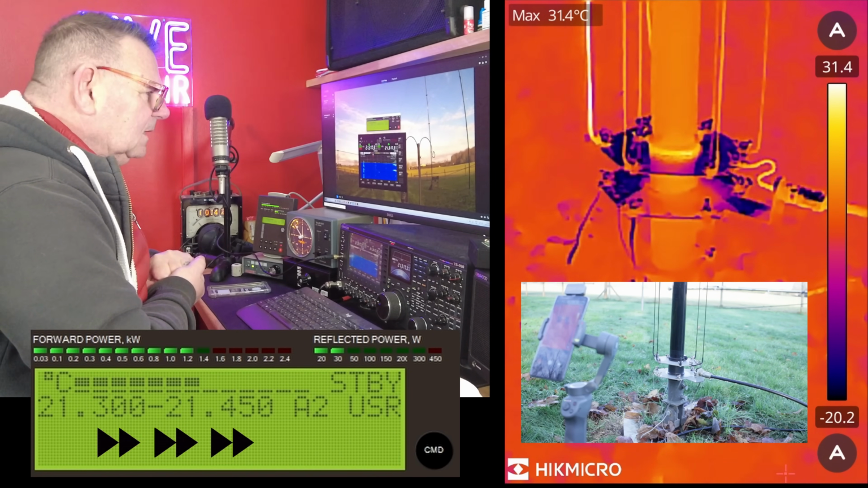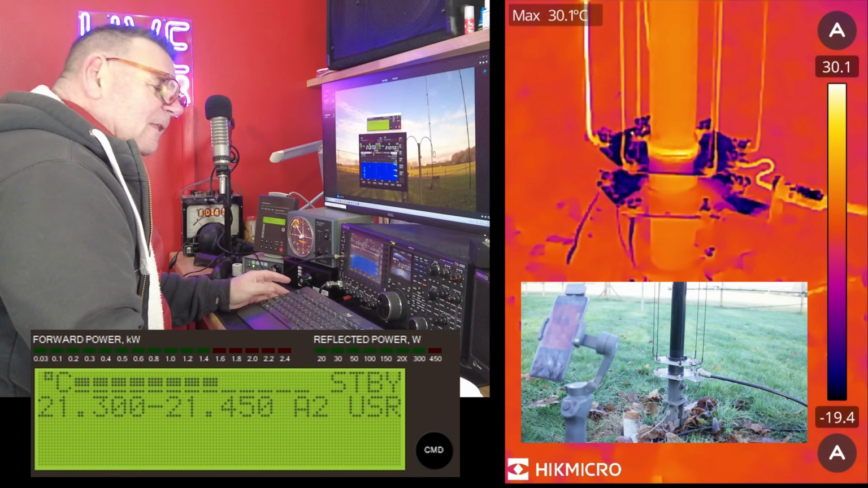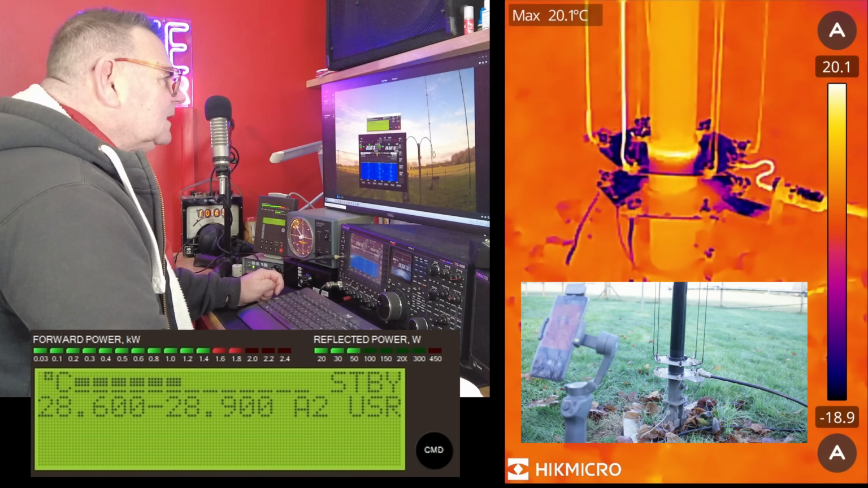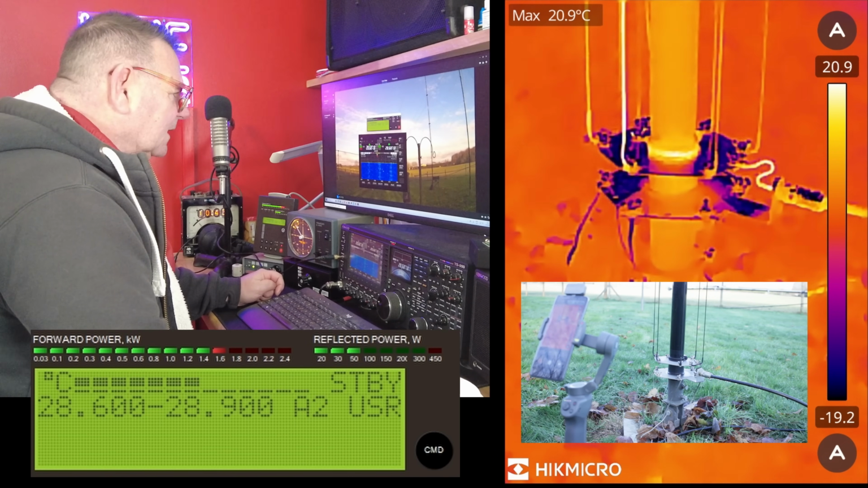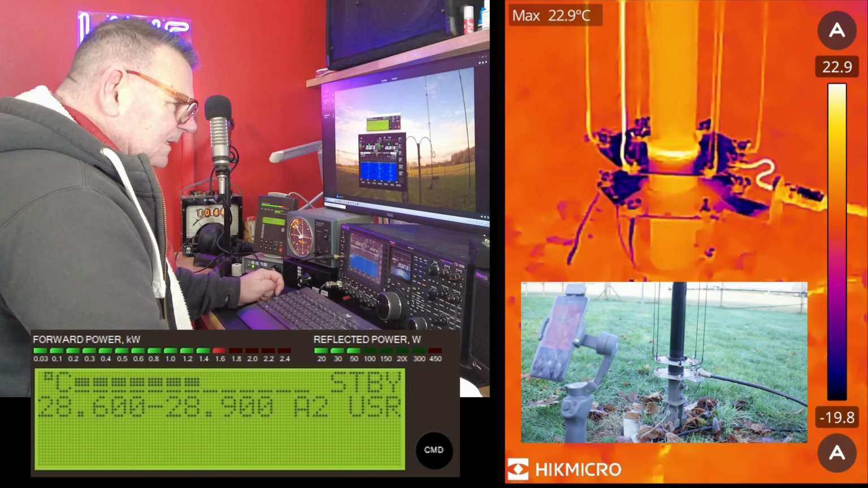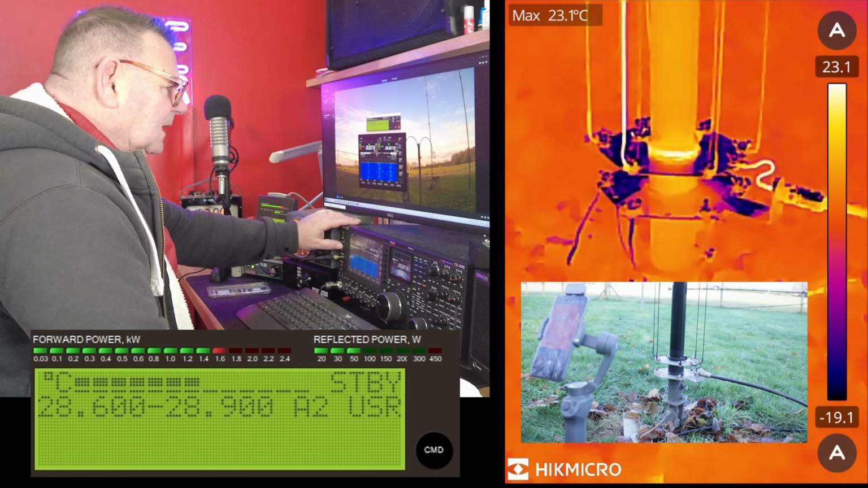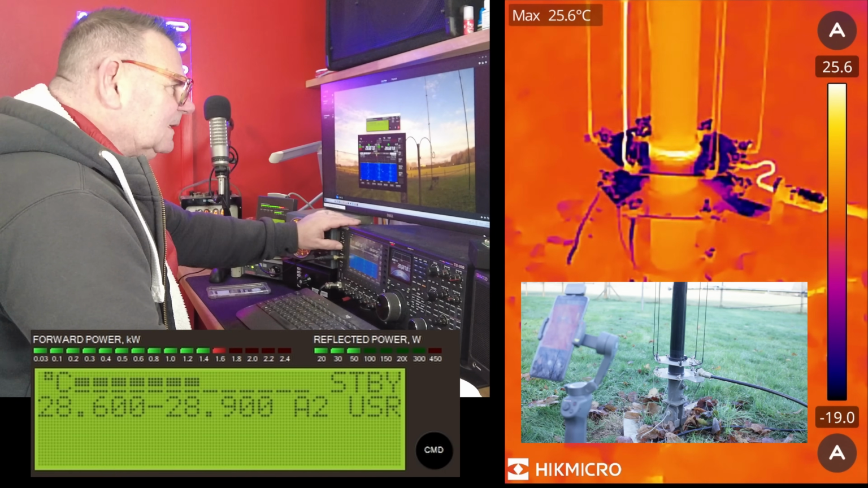So this is 15, and if you watch the temperature, it goes up and up and up. Look, when we went right up to 1.8 kilowatts, I was genuinely expecting more action. But if you look at the pigtail coming out the back of the SO239, it gets warm, but it's only getting up to 22, 23 degrees centigrade. The air temperature is about 5 on the day. But you can see all the other elements, because they're absorbing some sun and radiation, they're not actually that cold. What is cold is the aluminium plates.